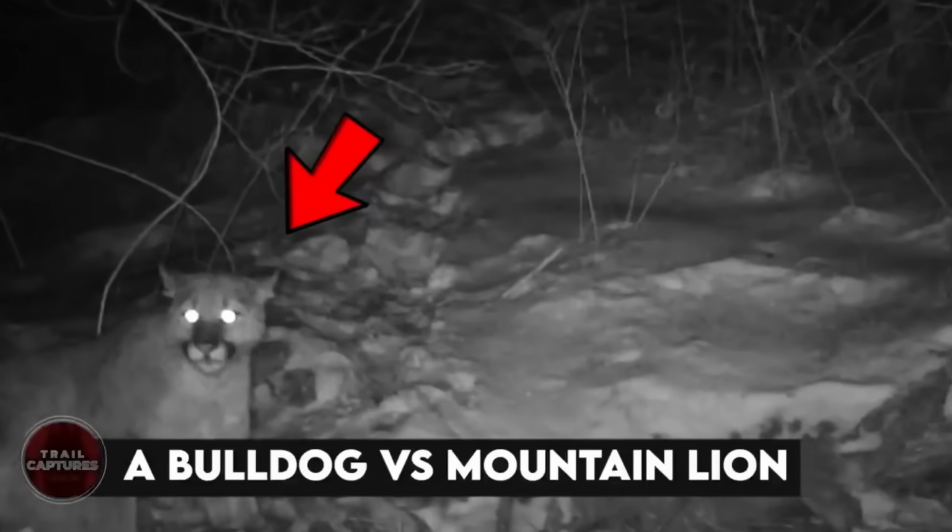A bulldog versus mountain lion. In the midst of a rugged mountain, a trail camera captures a predator mercilessly hunting its prey on a quiet, eerie night. Unexpectedly, another fierce predator appears, observing the same scene.